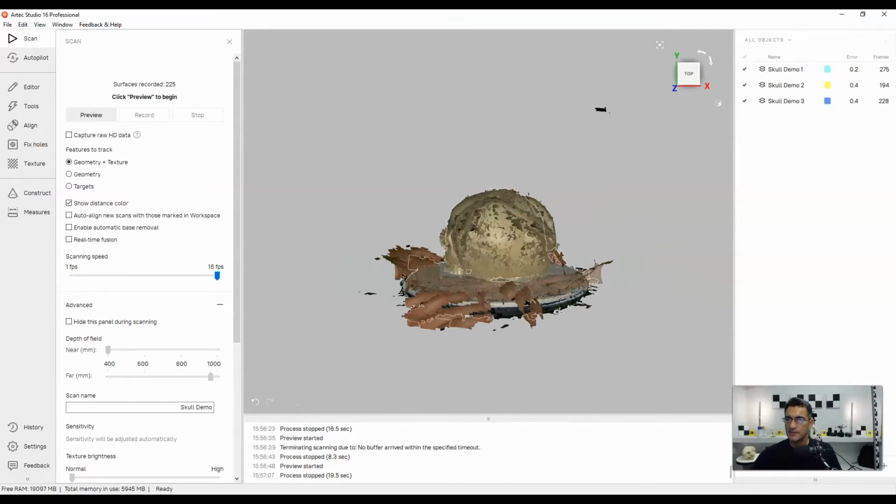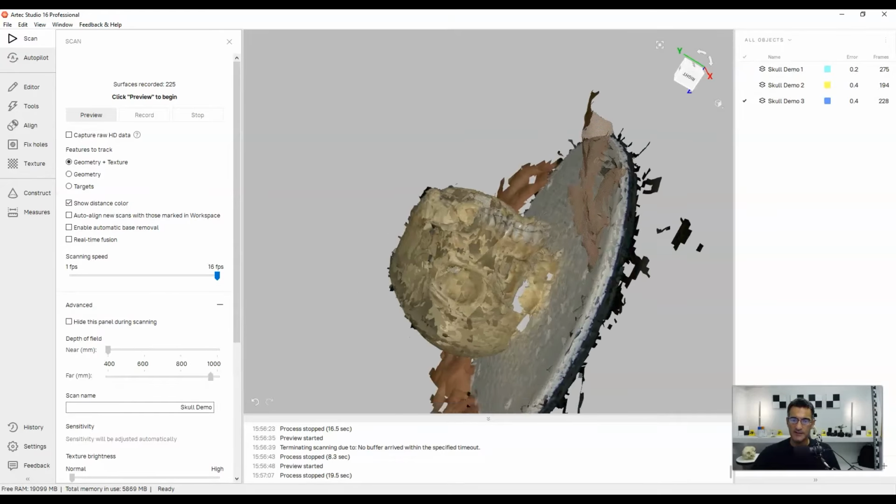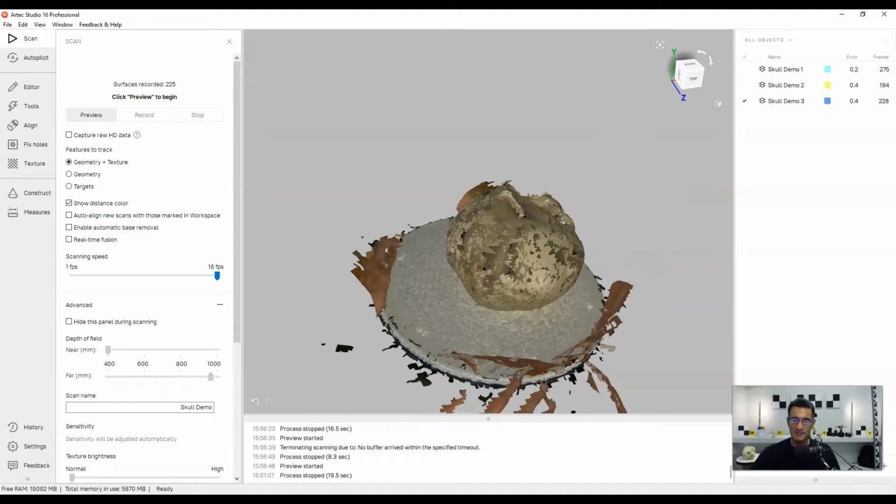All right, so I have 1, 2, and 3 scans here. Which looks pretty good, and I can rotate around. Let me shut off the other 2. So that's what I've got. And I've got the teeth here. Okay, so I've got pretty much what I need.